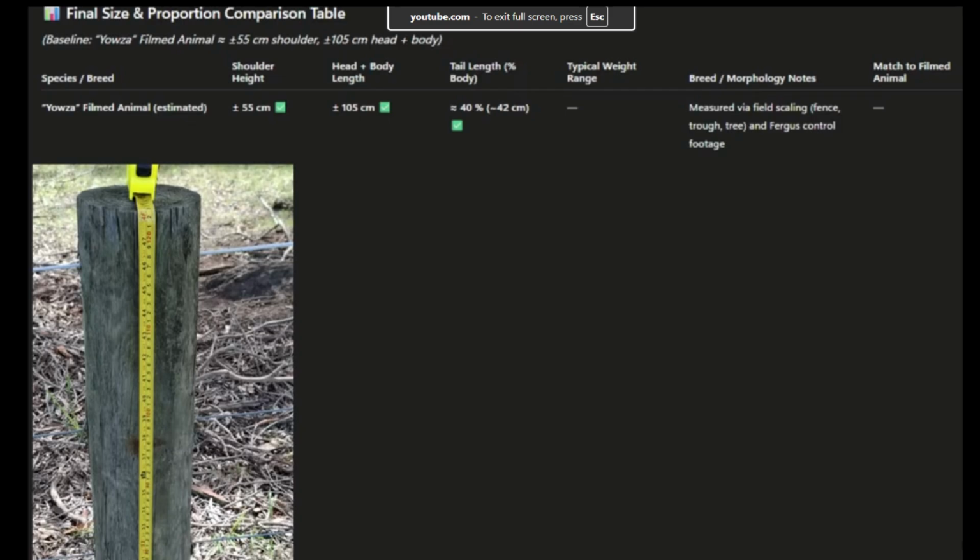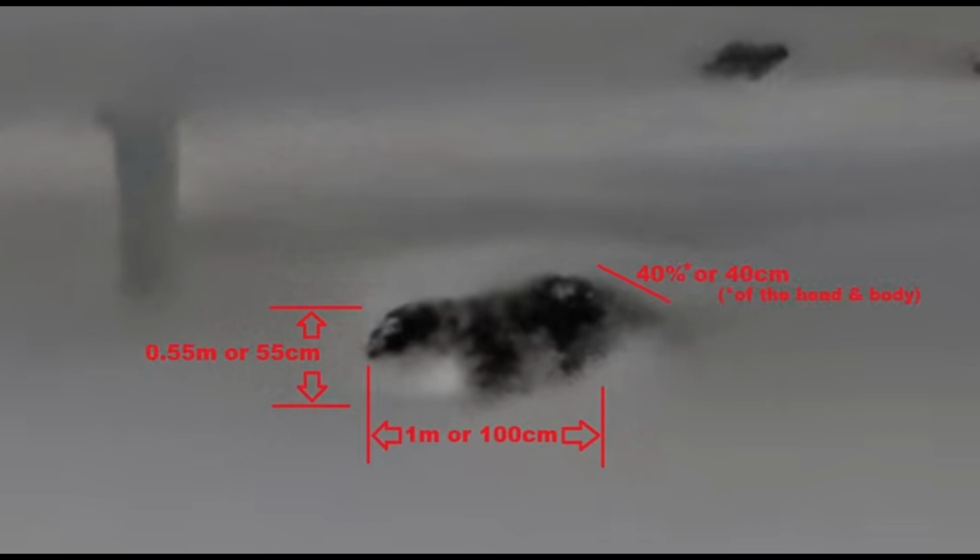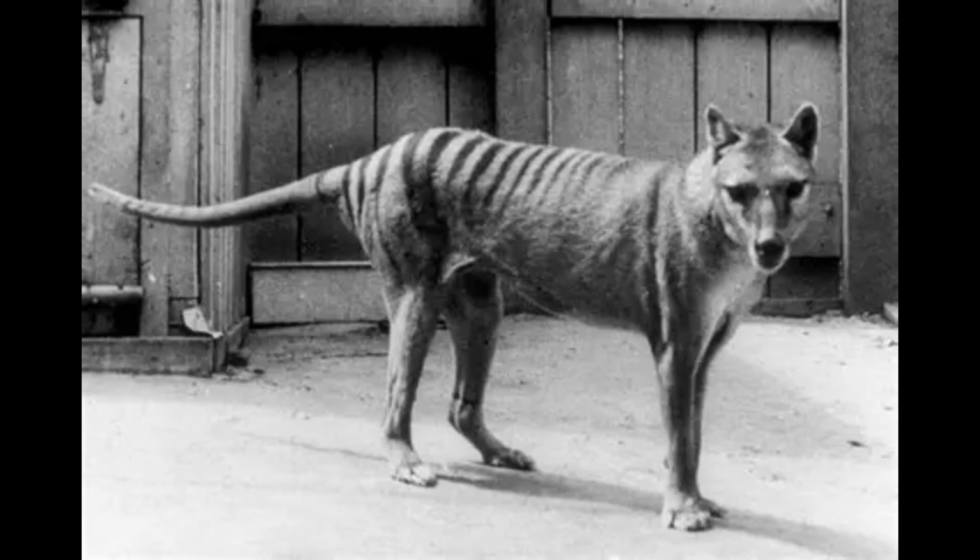In the rest of his video, he goes on to try to estimate the size of the animal by measuring objects in the surrounding area. And in the end, he estimates the animal to be about 55 centimeters at the shoulder, 1 meter in length, and the tail to be 40% of the animal's length. And these proportions do match up with a thylacine. This is just a size estimate.